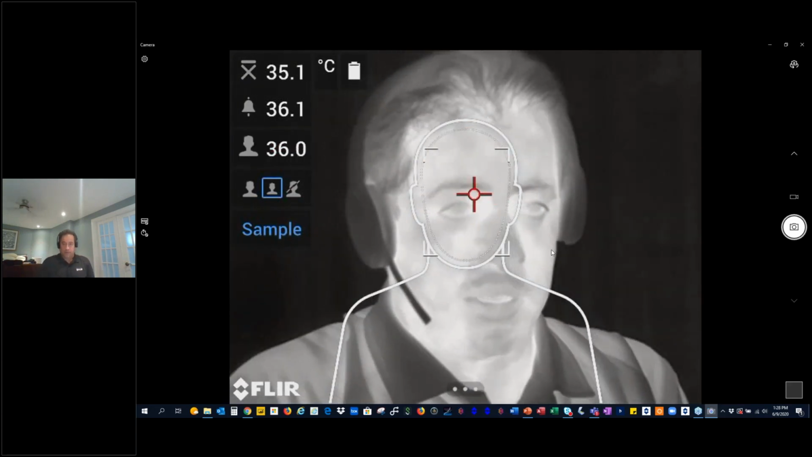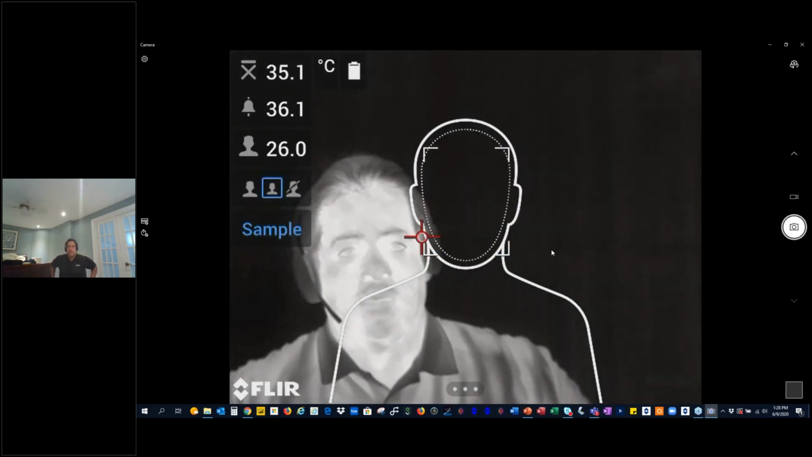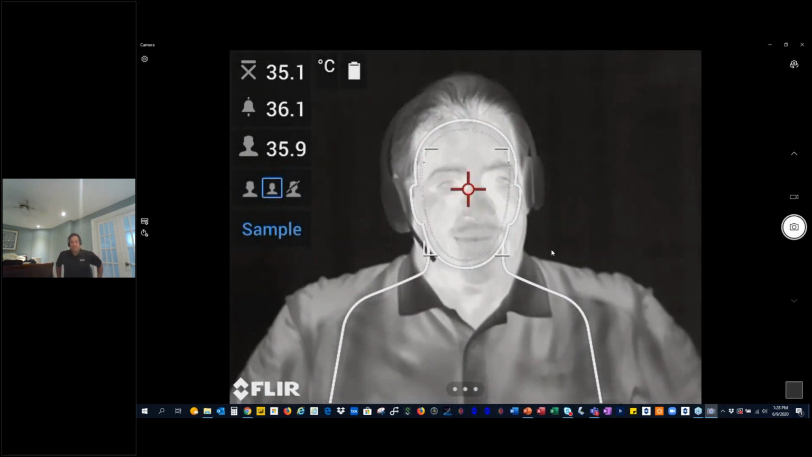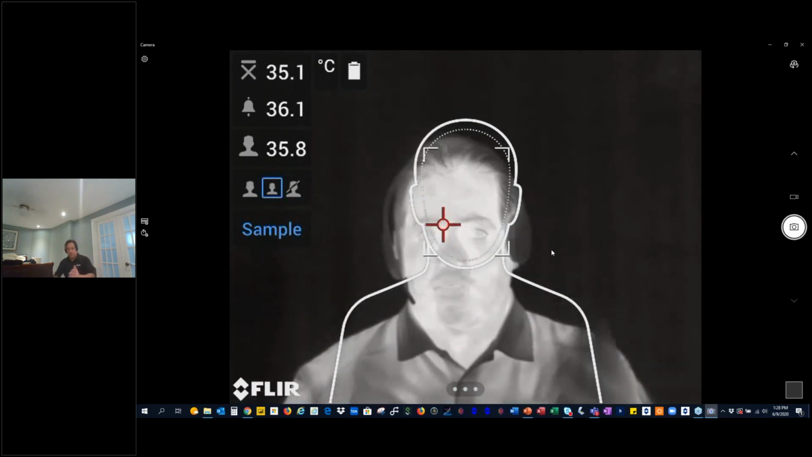So basically, the person comes into a space, they stand within the space, and they line themselves up as best as they can. The camera measures the inner canthus, everything's good. You go on to the next step.